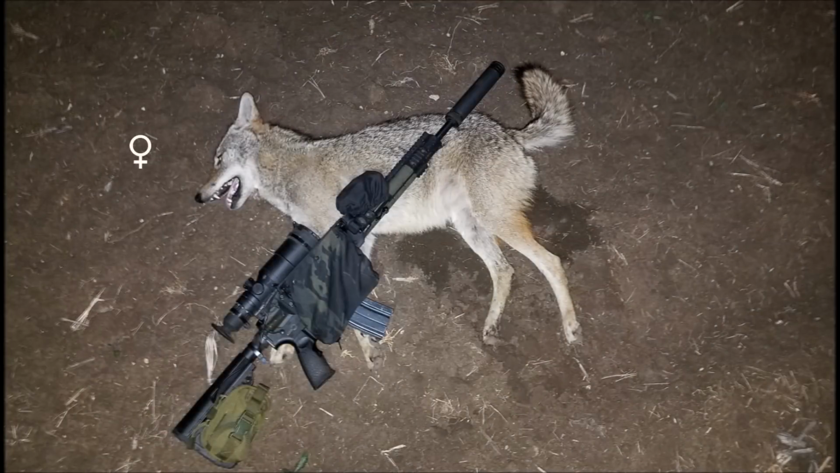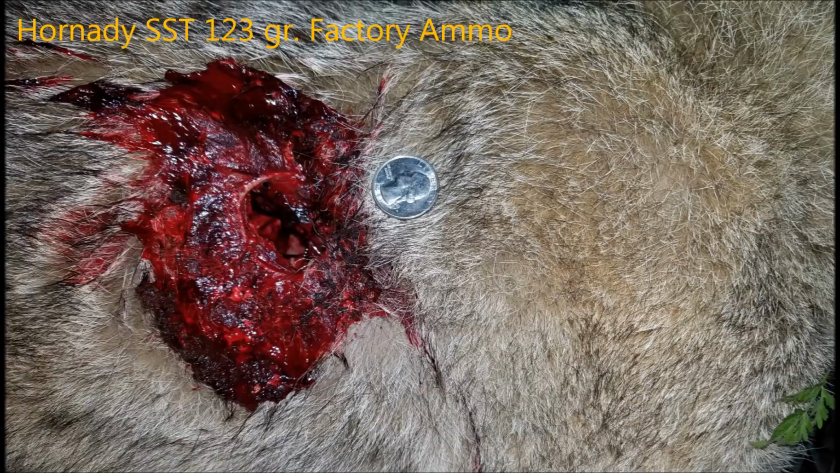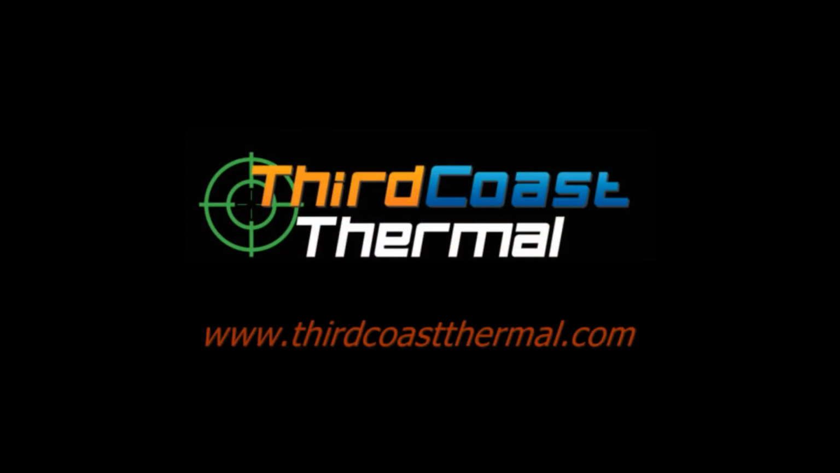This turned out to be a female coyote, pretty good size, and the exit wound on the right side was quite impressive. Optics provided by Third Coast Thermal.